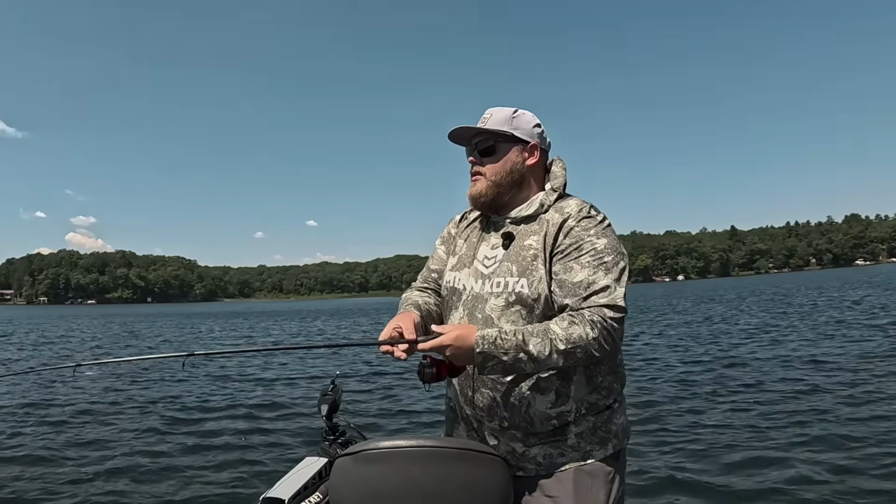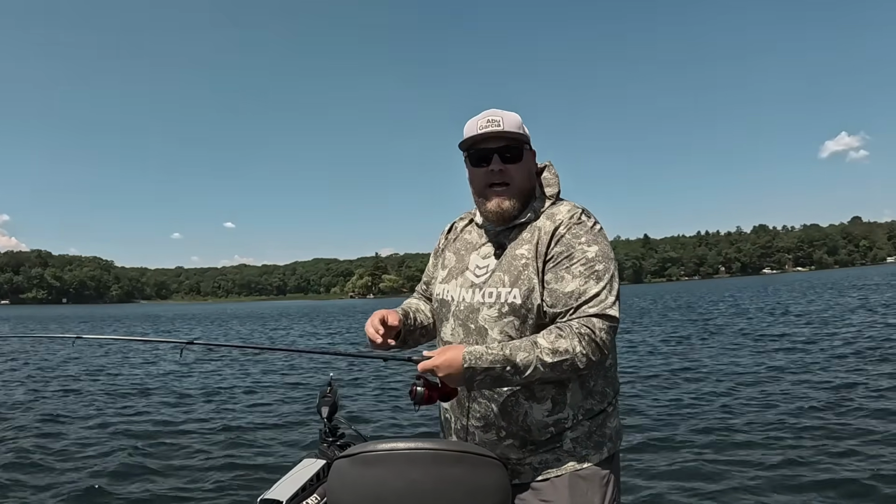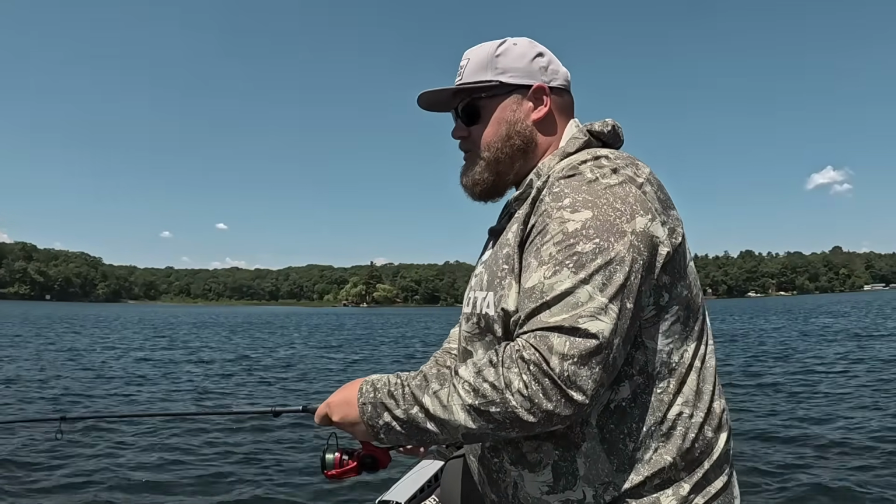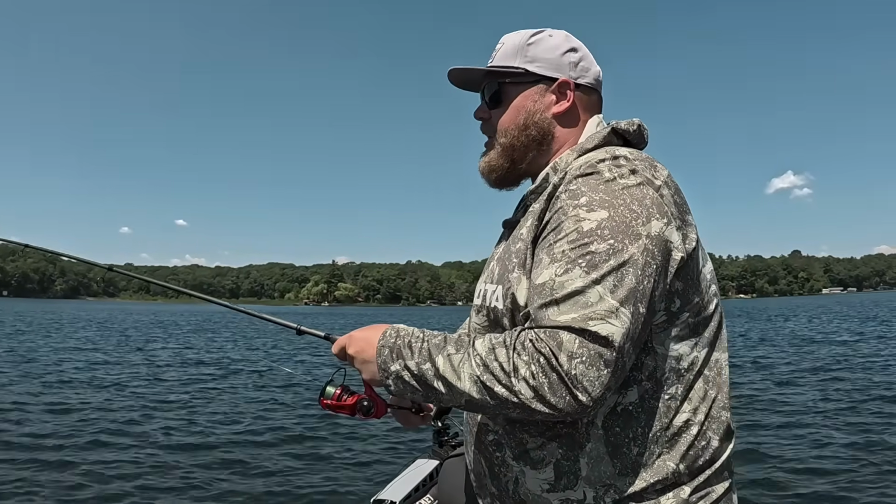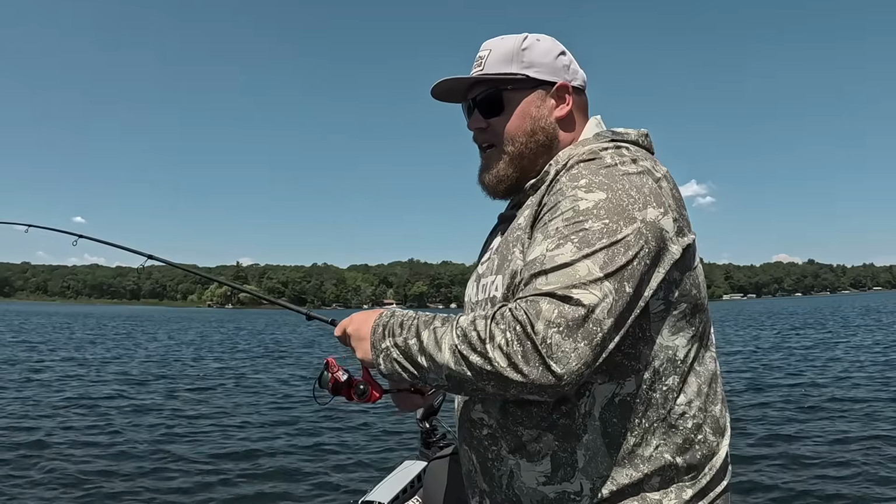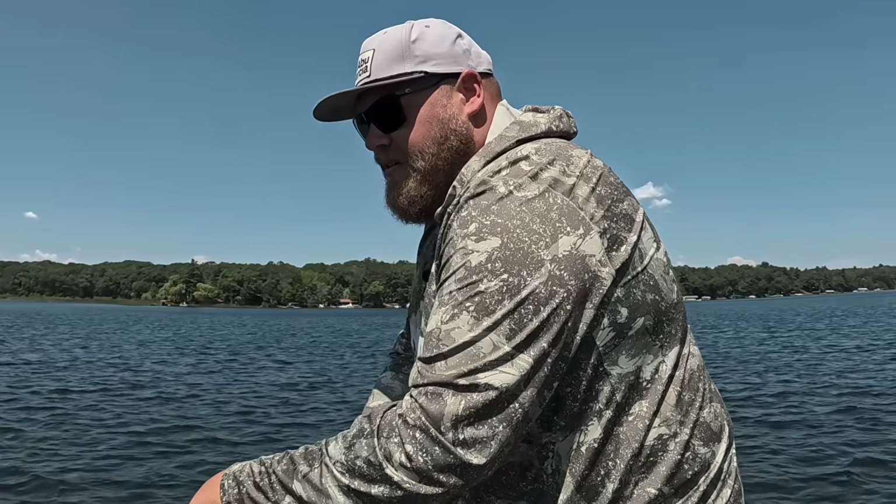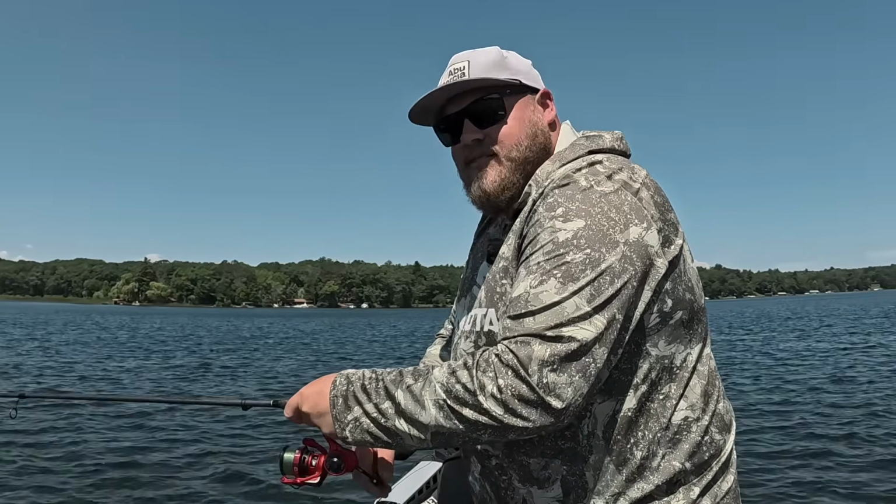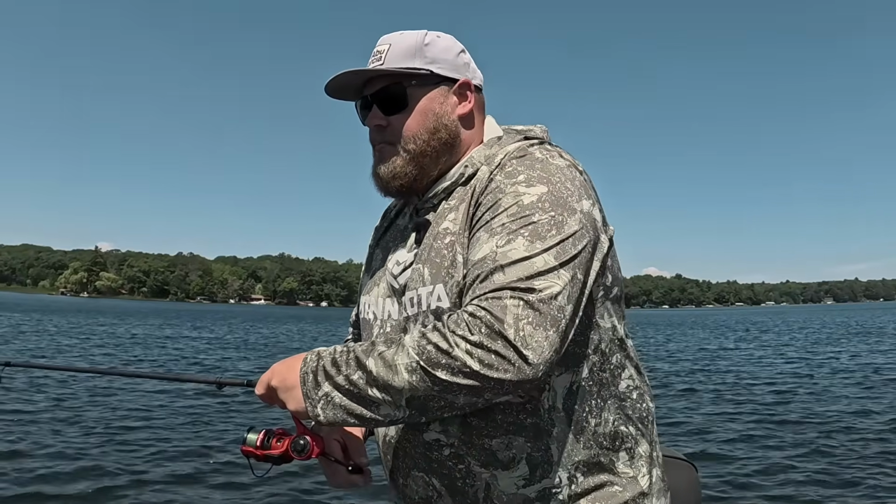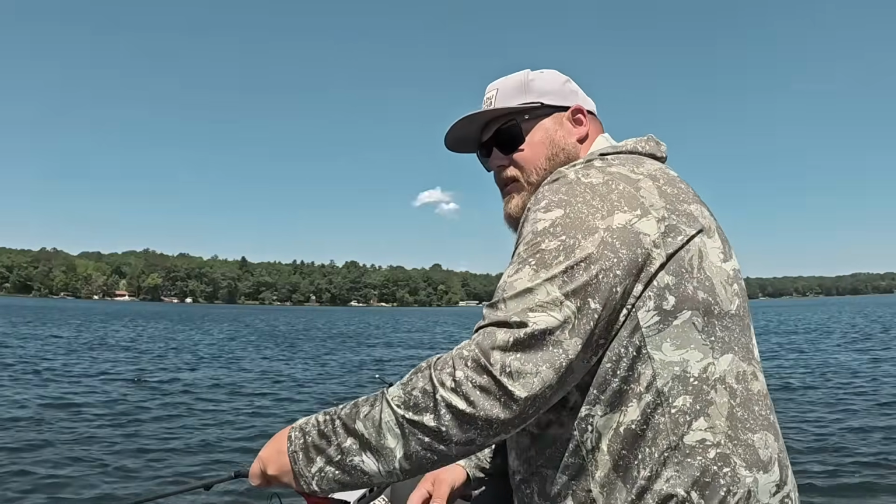Oh, I know I have a lot of favorite bites, but the summertime jigging rap bite is so incredibly special. It's noon right now, it's the middle of the day. It's sunny, it's 90 degrees. Awful walleye conditions unless you sling a jigging rap. There's not a bunch of numbers of fish in this lake, but when you get one, they're big.